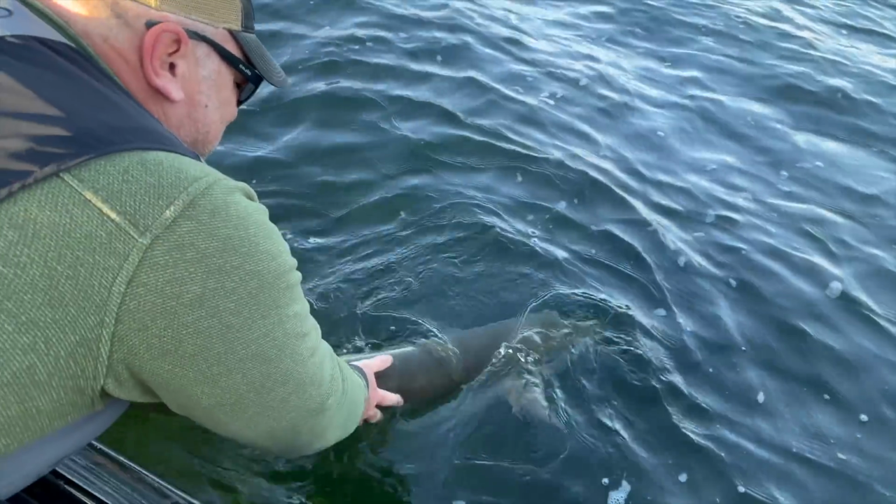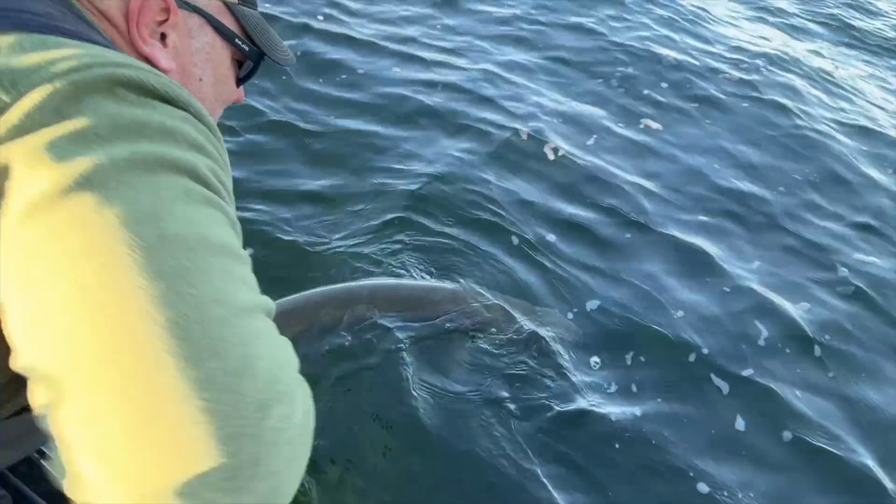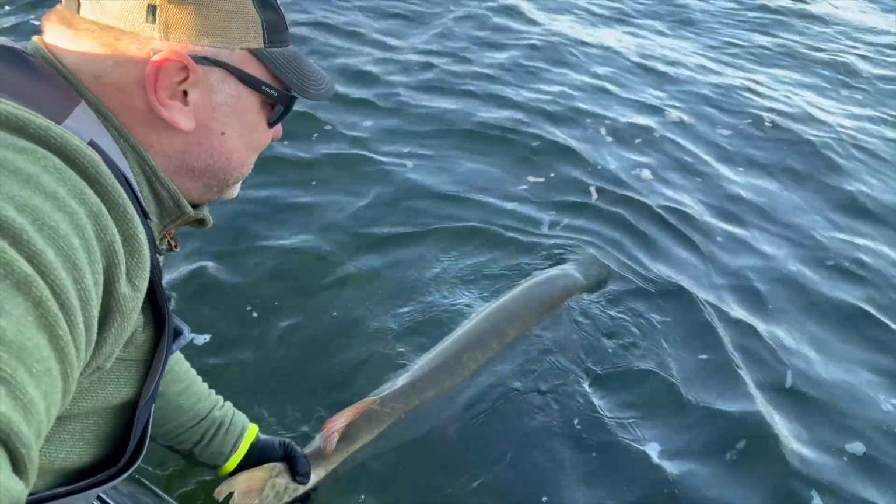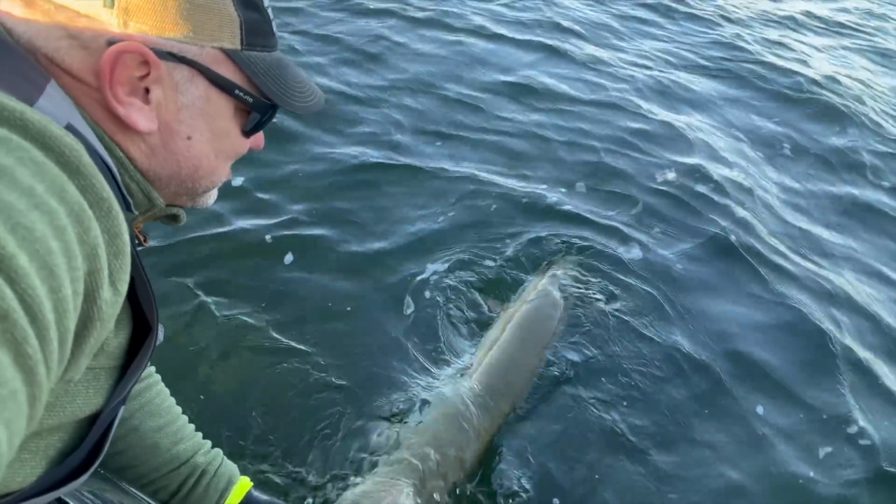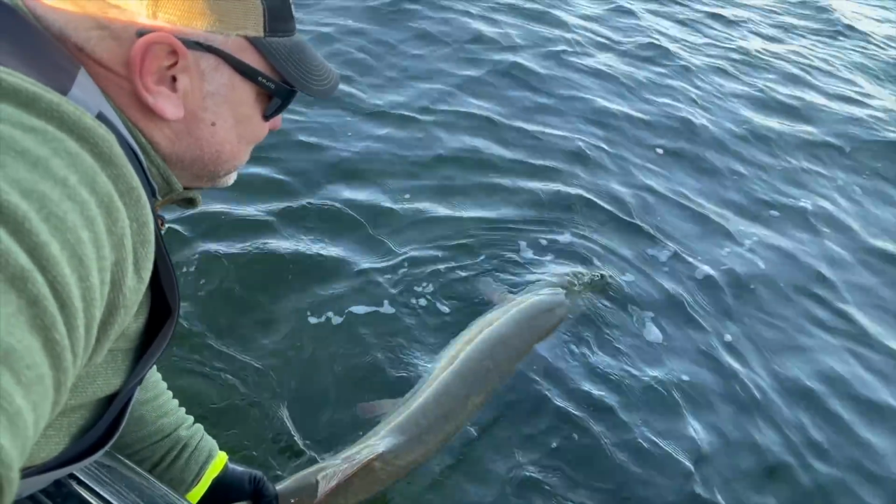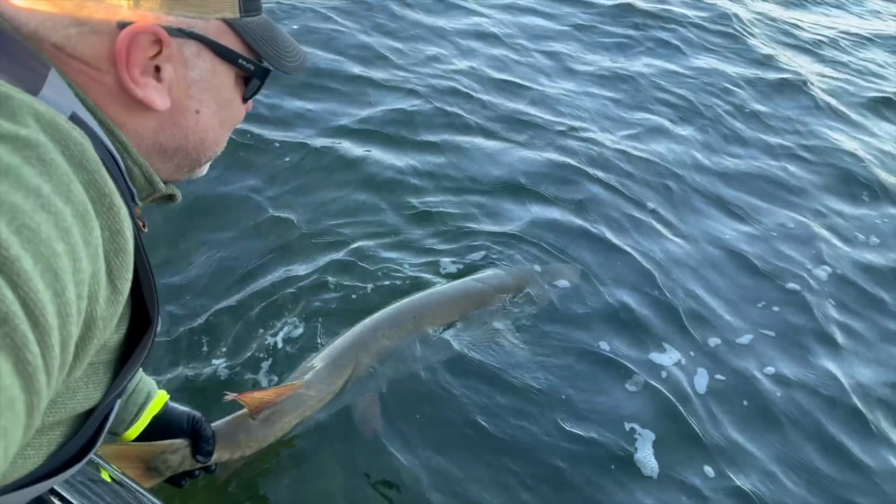Oh, she's waking up quick. Cold water, nothing better. She was kind of fighting me there. Just want to make sure she's good. And I think she's ready to go home. See you later, girl.